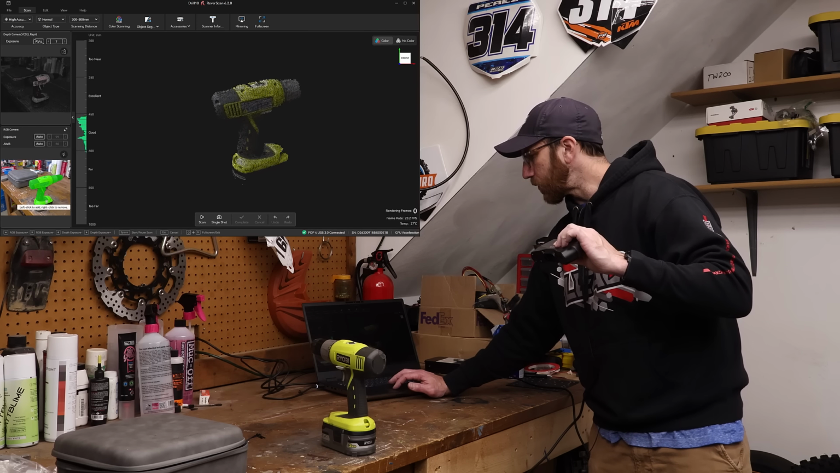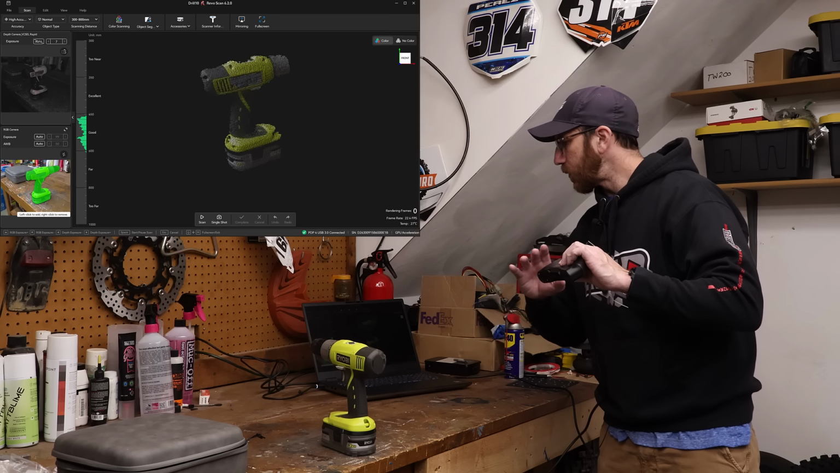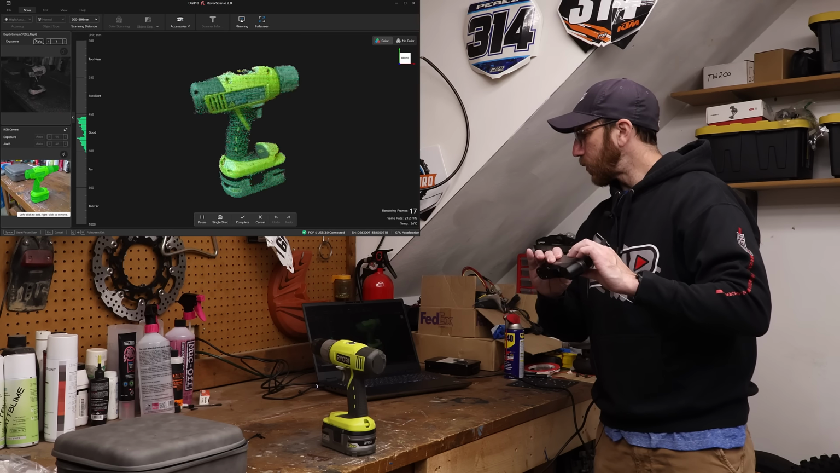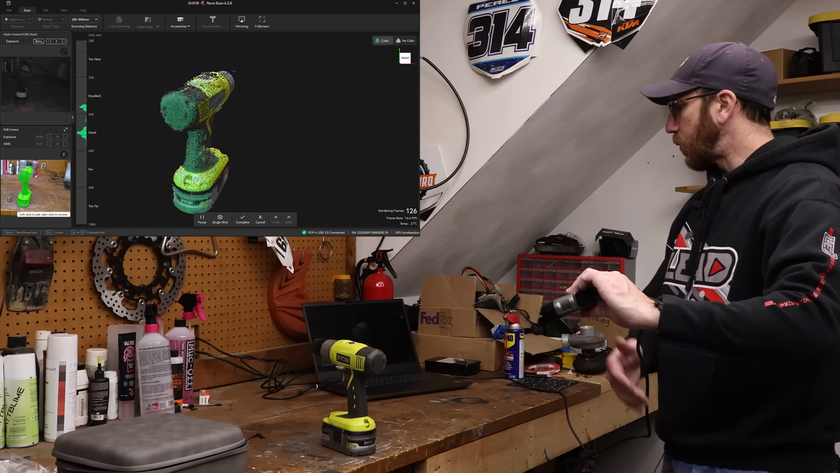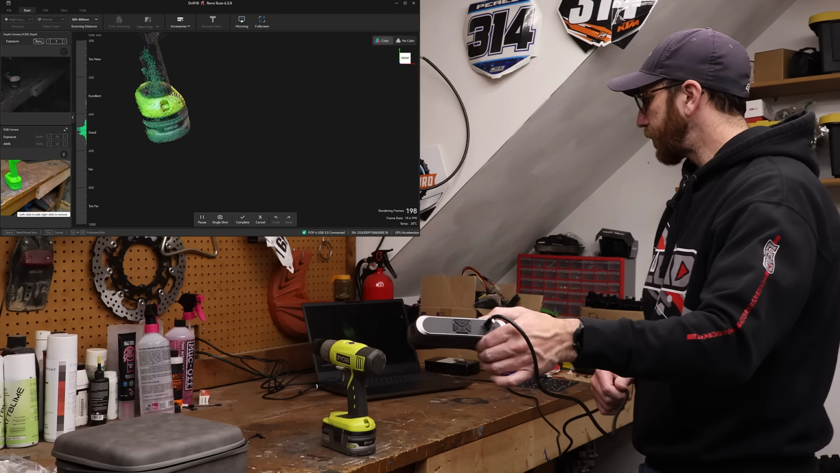And you may need to do this a few times. You can move the camera around or move the scanner around. And then once you're happy with that, we'll hit play and we'll start scanning. What this is going to do is actively filter out things like the desk, so we're not capturing any of that. It's essentially like a more advanced base removal.